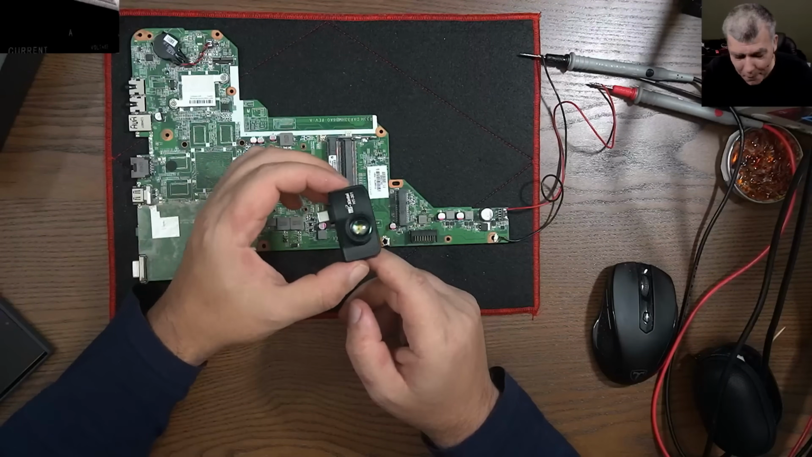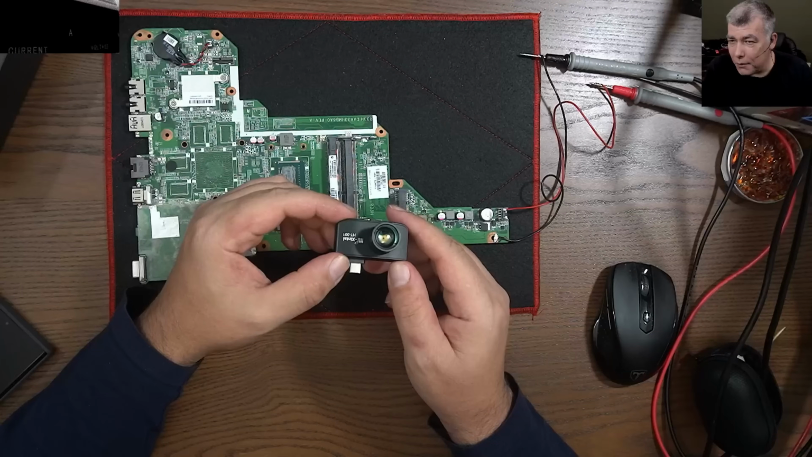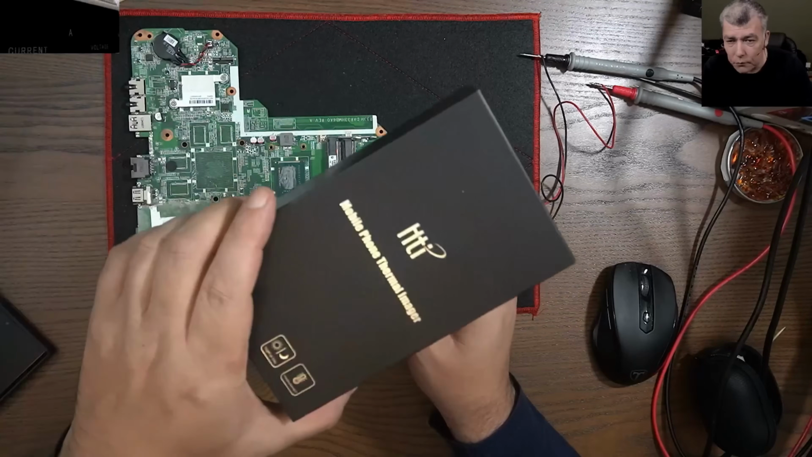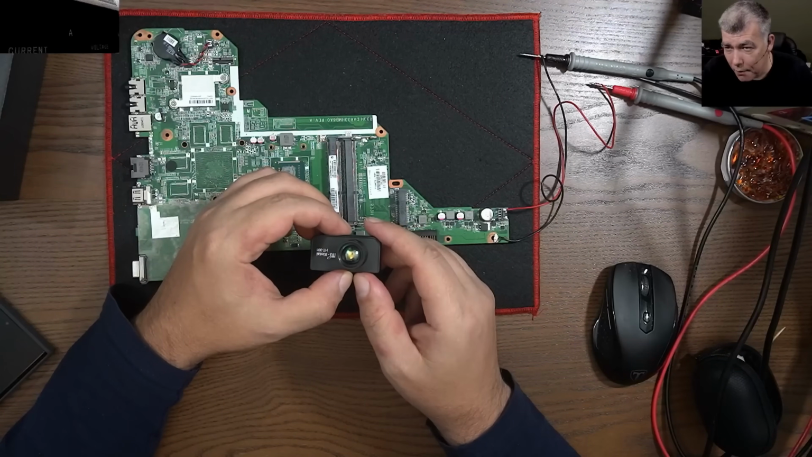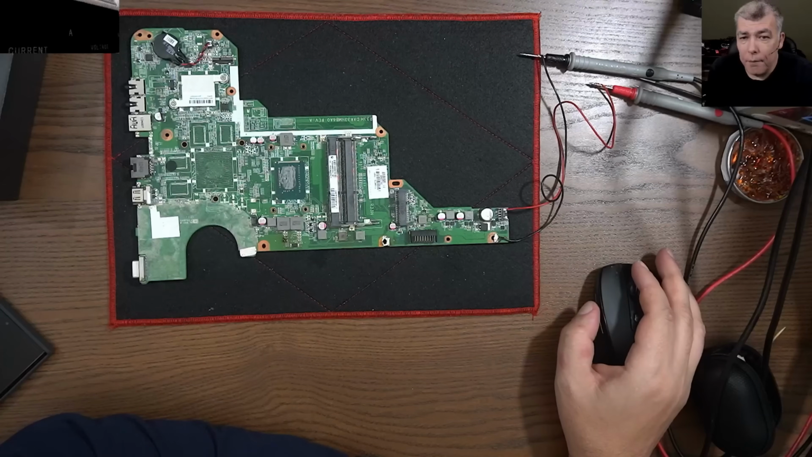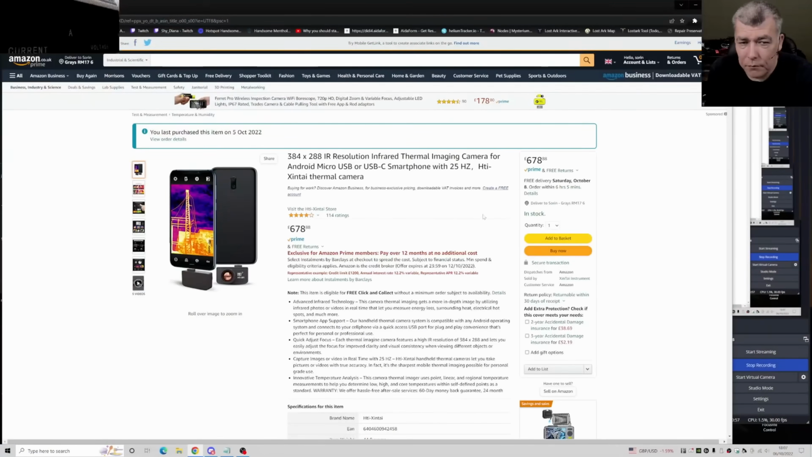I'm just joking. But anyway, this is the thermal camera I want to review today, and I tested. The camera just arrived today. I have the box here. We bought it from Amazon, and I'm very happy. Compared with what I've seen in the reviews on different devices, it's very sharp. Resolution is great. This is a very decent resolution.